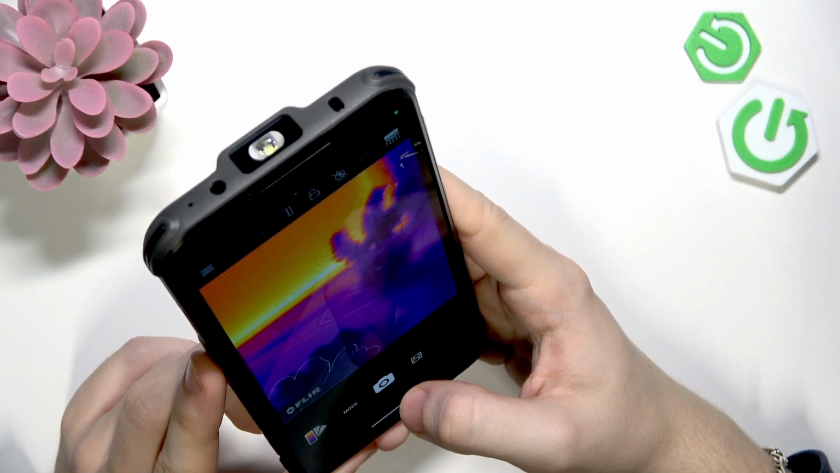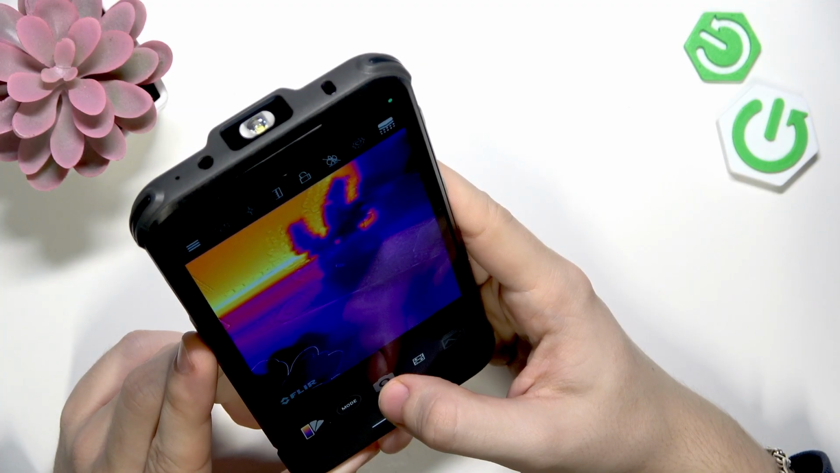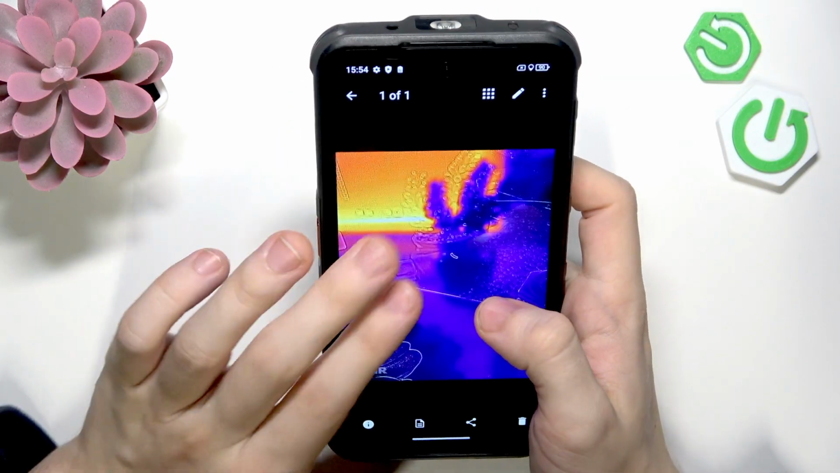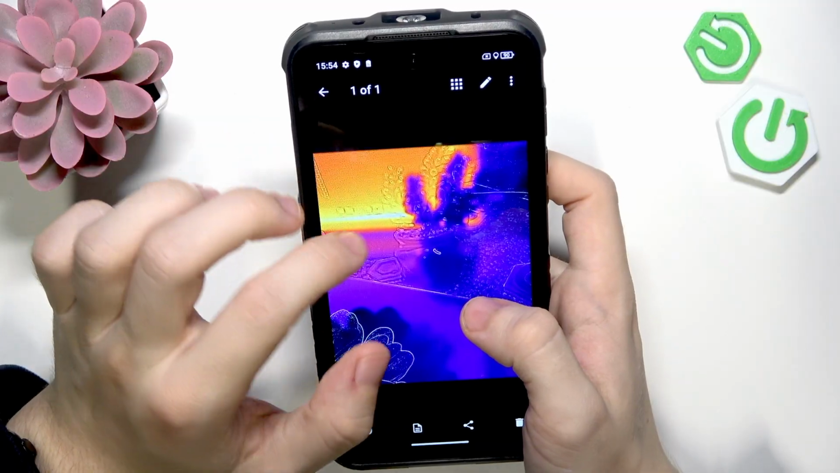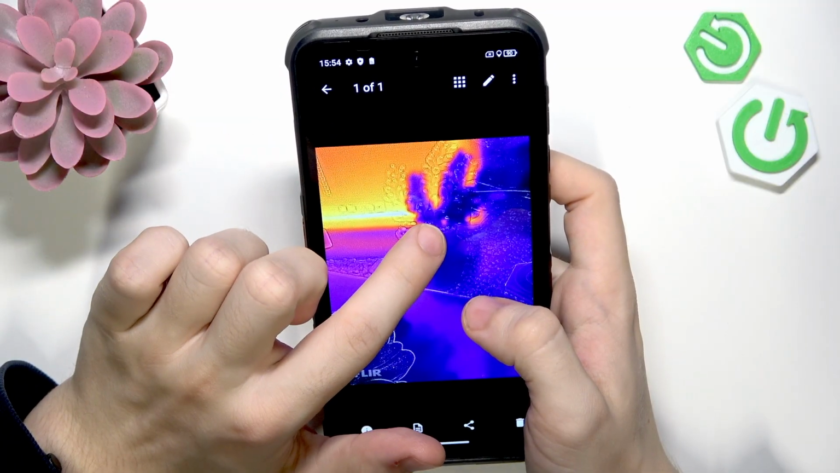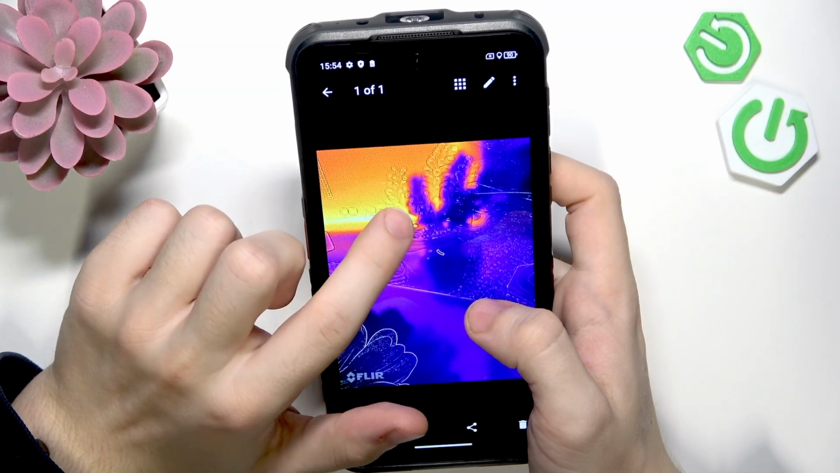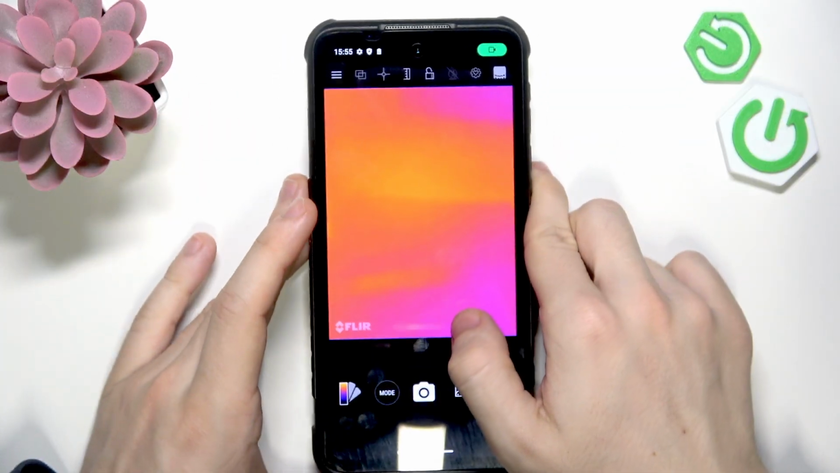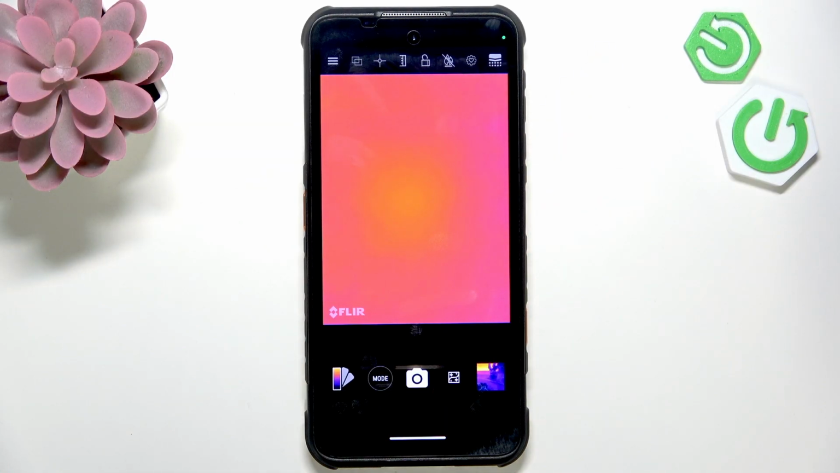As you can see, it does work, but it is sort of offset. I'll show you that. As you can see, when I have taken a picture, there is the outline taken by the normal camera, and there is the temperature. So like this is offset, and you'll need to calibrate it in order to be able to actually use it.